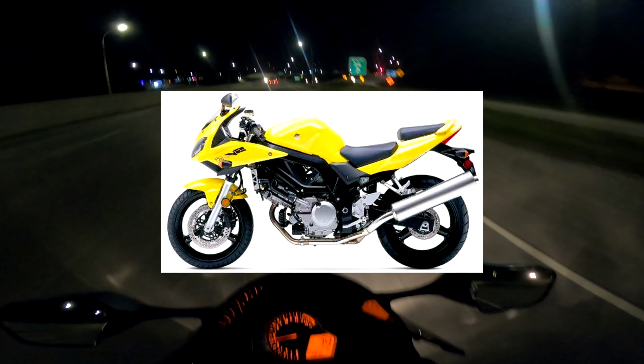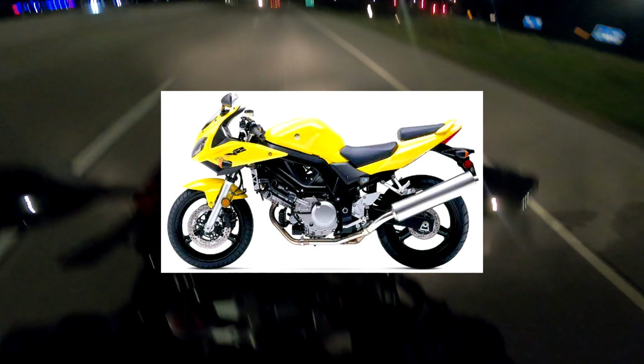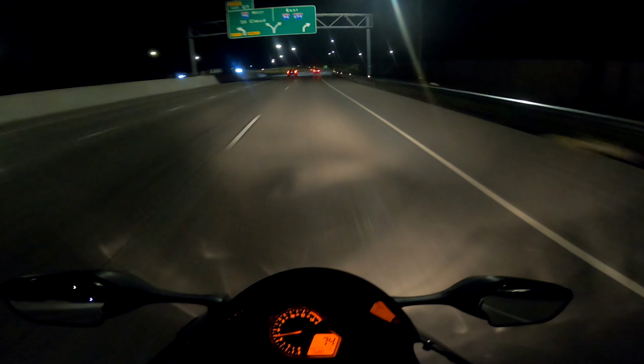What is that? The Suzuki, like the SV something? I don't know what it was. I'll Google it. It was a yellow one. Alright, let's see if we can find another rider.